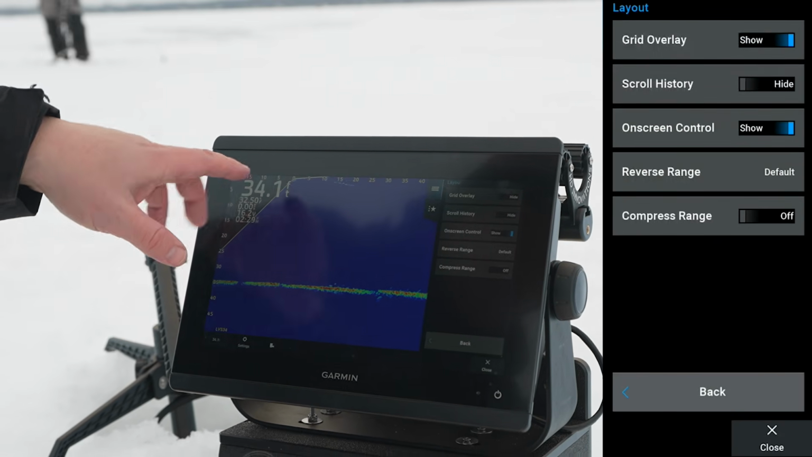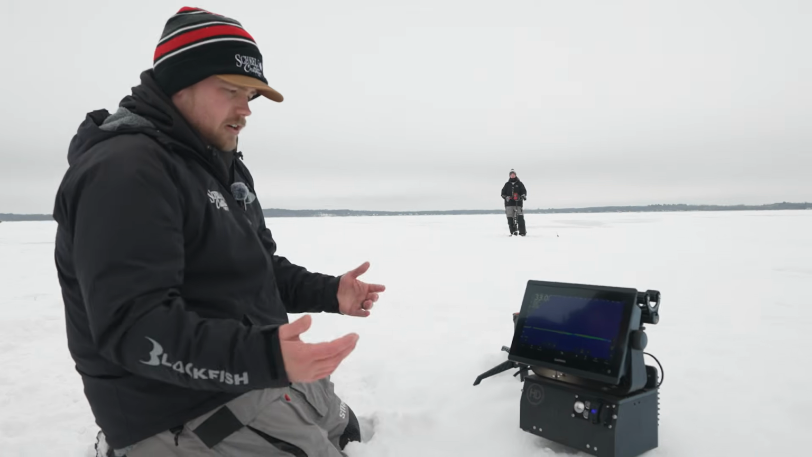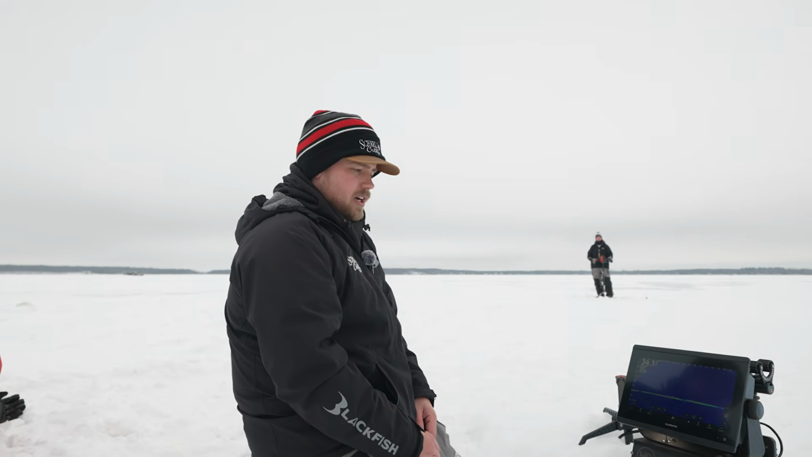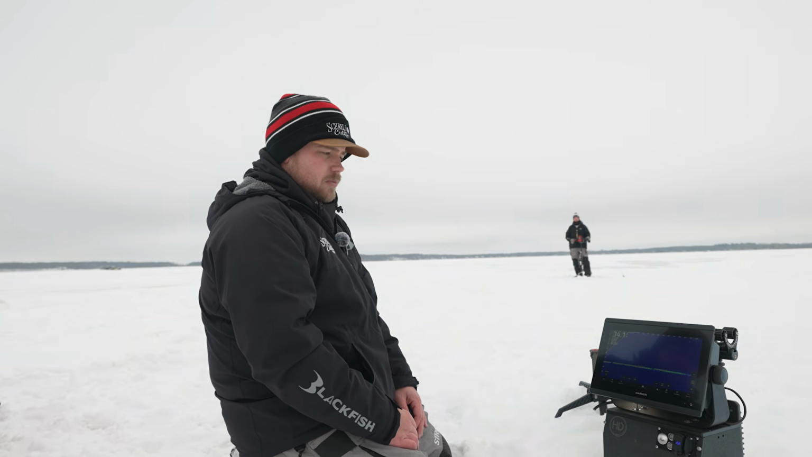I can hide those, and so now my screen looks a lot clearer because I don't have any of the grid lines on there. Like I said, personal preference thing. I like to keep mine on, especially in the winter. So if you have fish on the bottom, whether you're fishing perch, you're fishing walleyes, anything like that, you know exactly where those fish are at, and you're going to drill a more accurate hole.